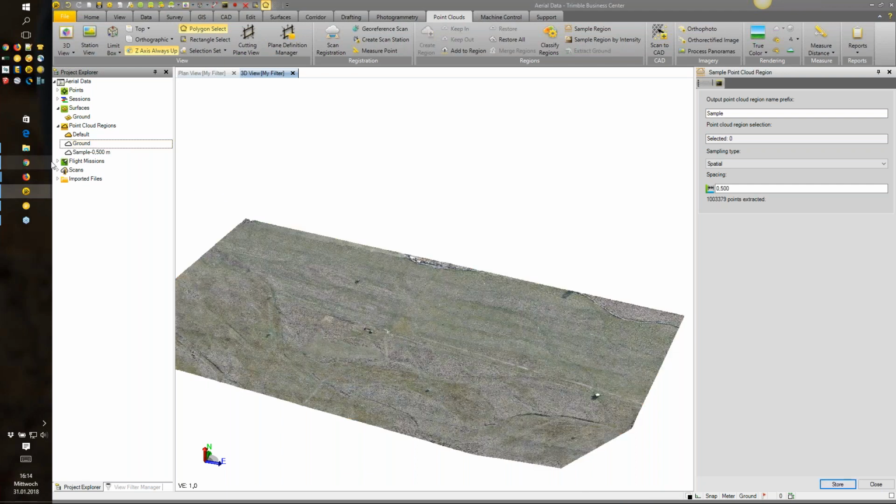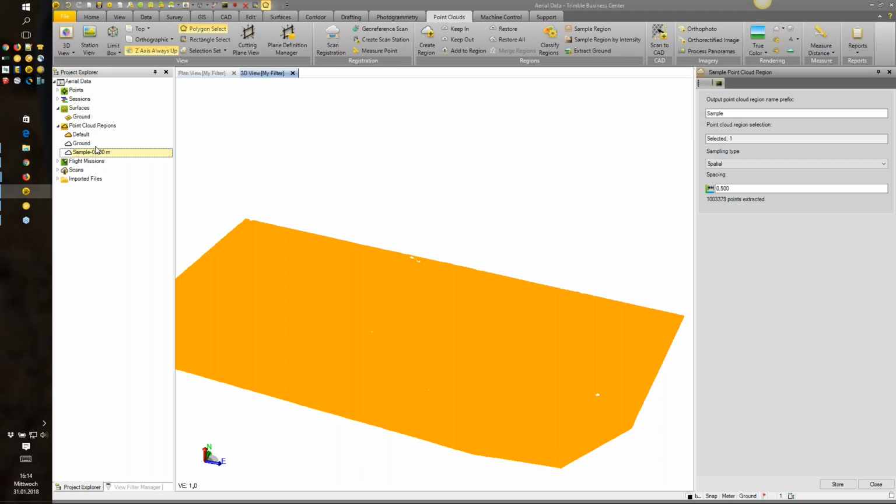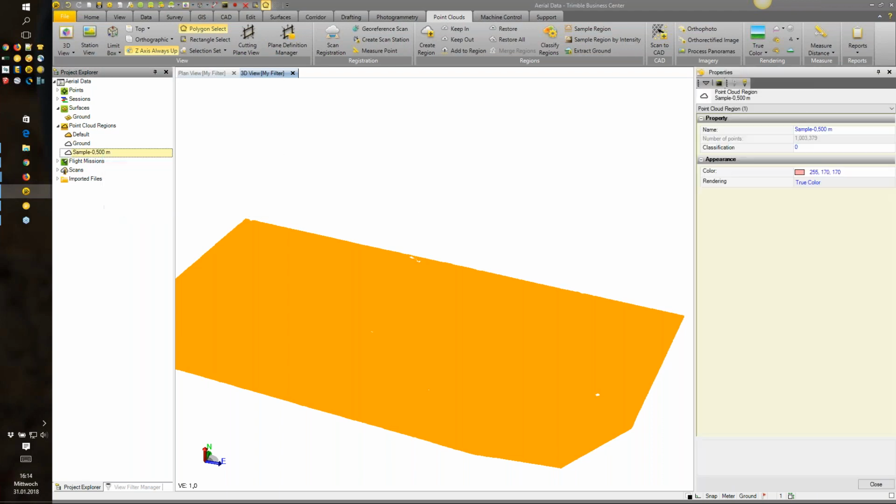So when we're checking the properties for that region that has been extracted, we see we only have 1 million left.